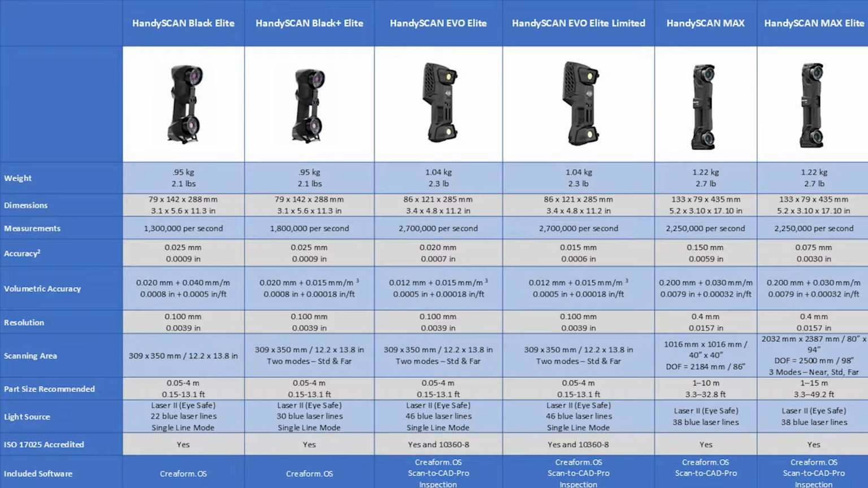Now, traditionally, many scanner manufacturers use the VDI VDE standard, and that's still a good standard, but the 10360 Part 8 has some additional things in it. So we're doing some additional measurement tests, and we're using that standard. In our calibration report, we call out exactly what we're doing, how we're doing it, and what those results are. So it's a good standard that we've adopted here for the new EVO series. So that's a little bit on the whole product lineup here. And if you want this little table or this little sheet, just shoot us an email. Happy to send it to you.